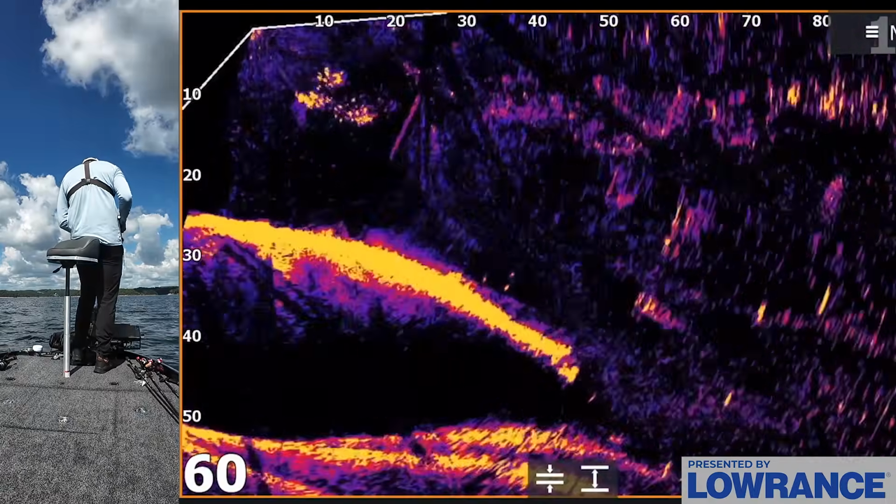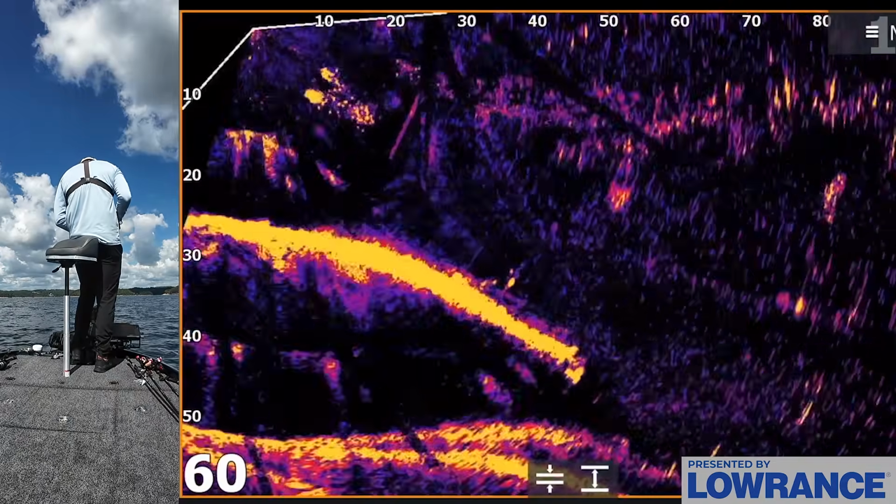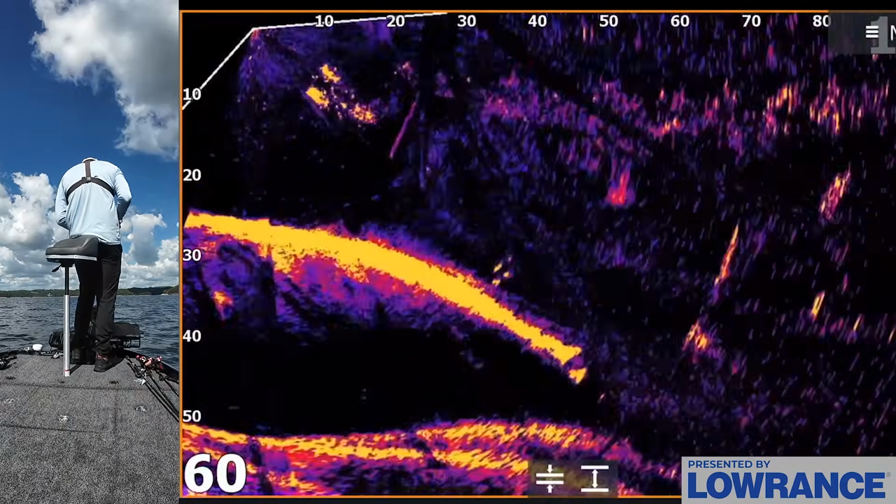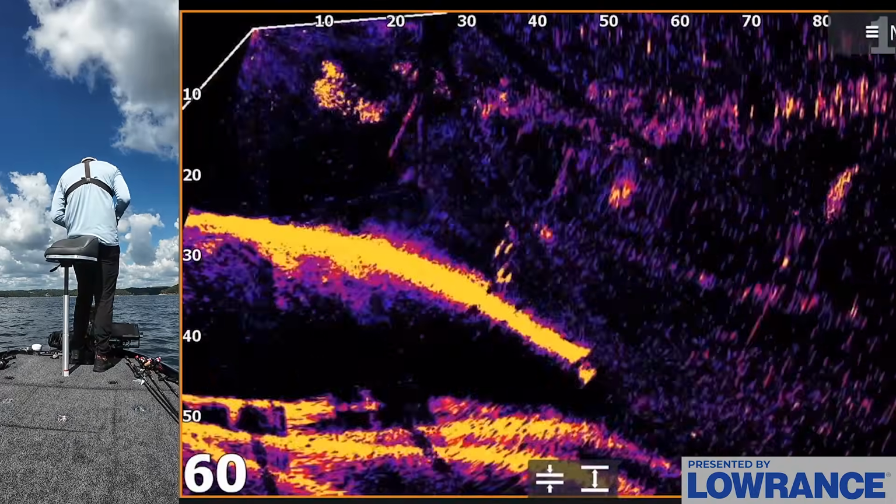You can see my bait's falling, and there's some of those could be striper out there too, as big as those dots are. There's a fish on my bait right now. Come on, shake that rod. Shake it, shake it. Keep it away from him. Oh, he hit it. Come on.